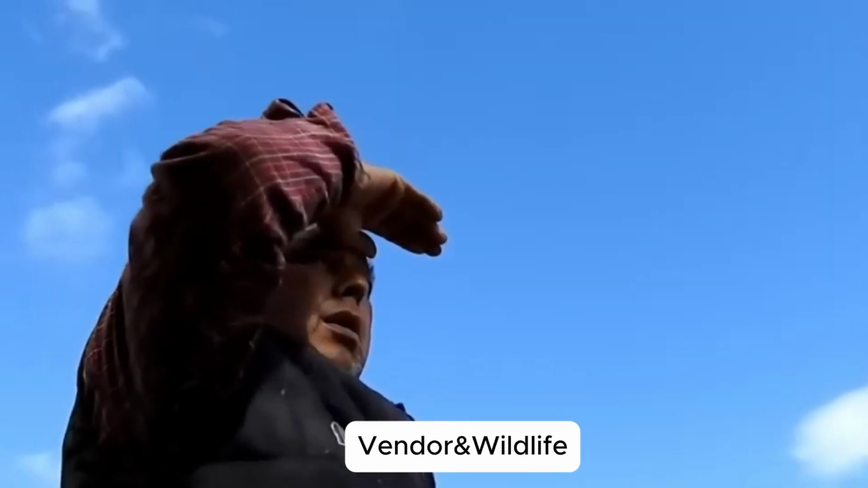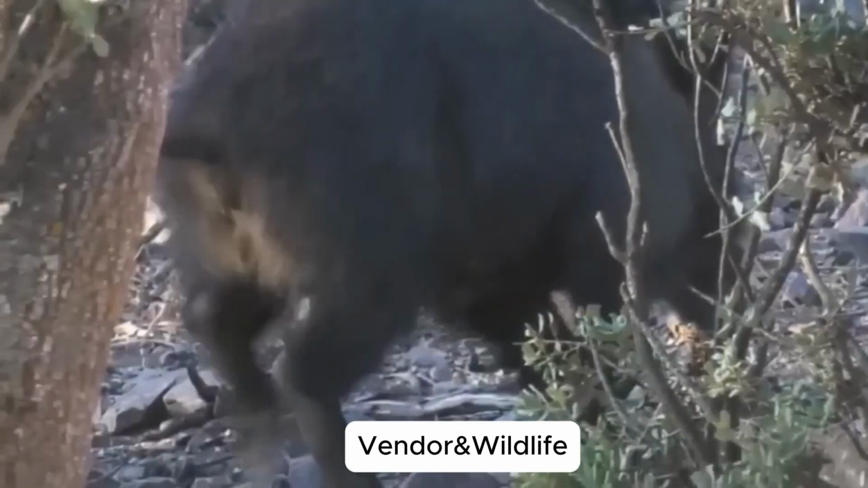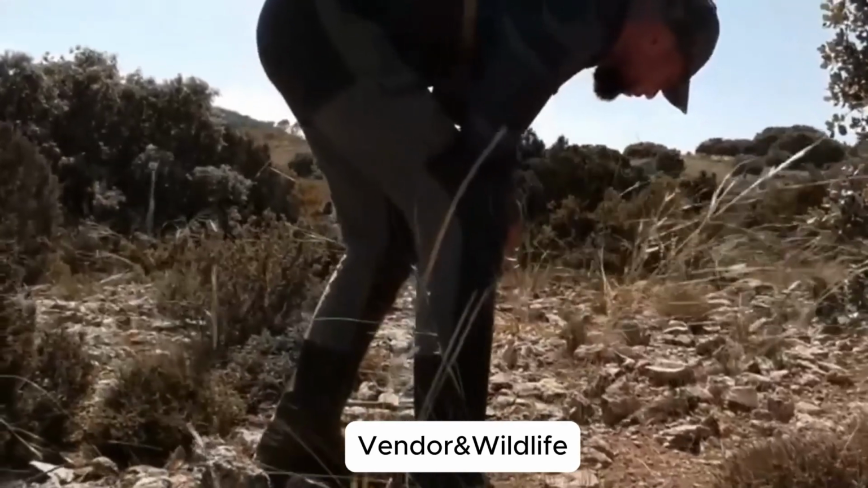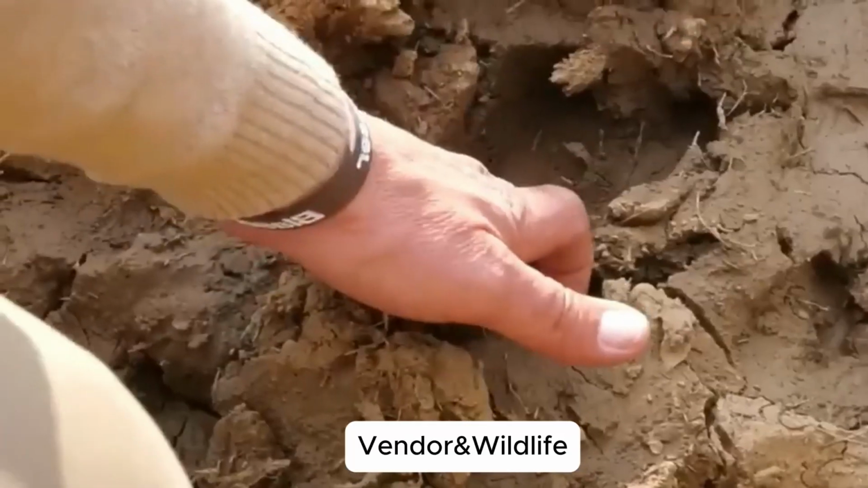Elephants. Gentle giants, until rage takes them. Over 100 vehicles smashed yearly in Botswana alone, costing over $1.2 million. Imagine a wall of muscle charging, tusks lowered.